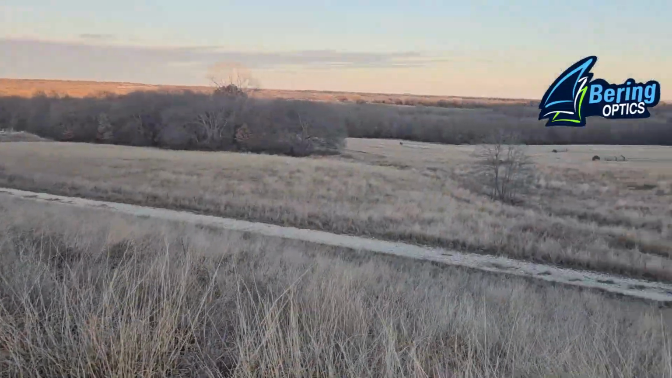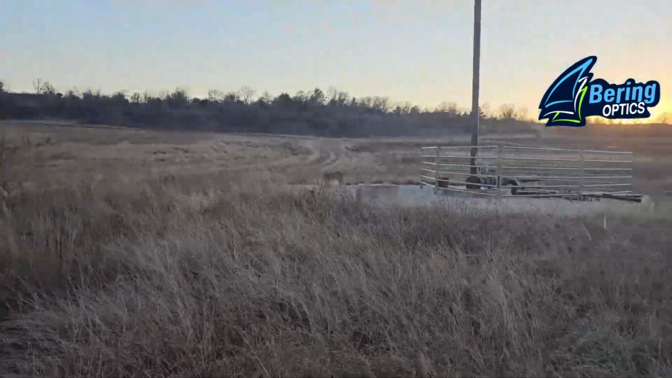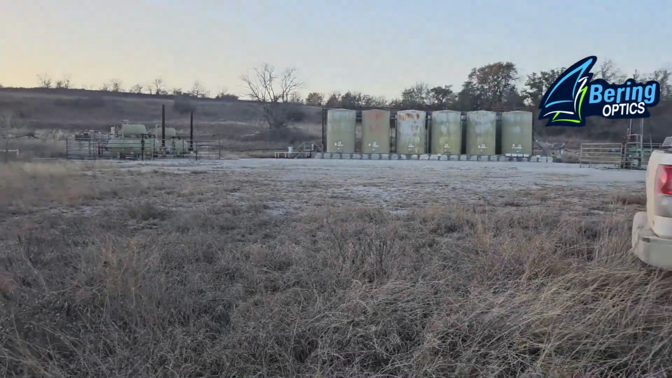We got it set up on a well pad. This is overlooking the major field on the property. And there in the distance up on the ridge is where we're going to spy our first hog of the evening with my infrared finder from Tech Savvy Optics.